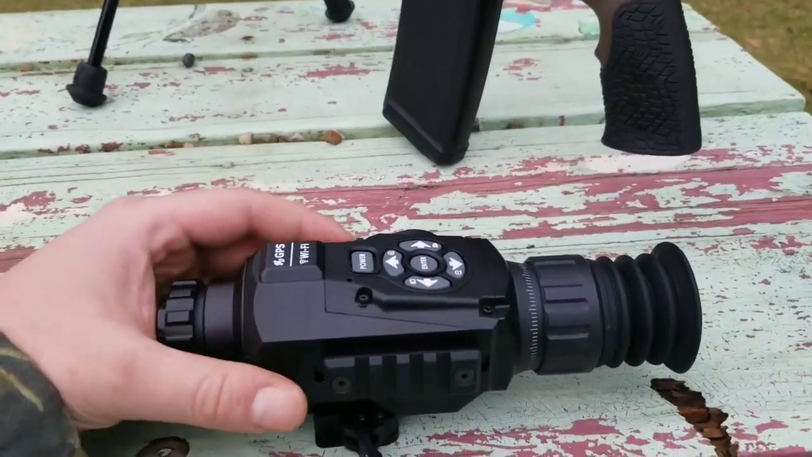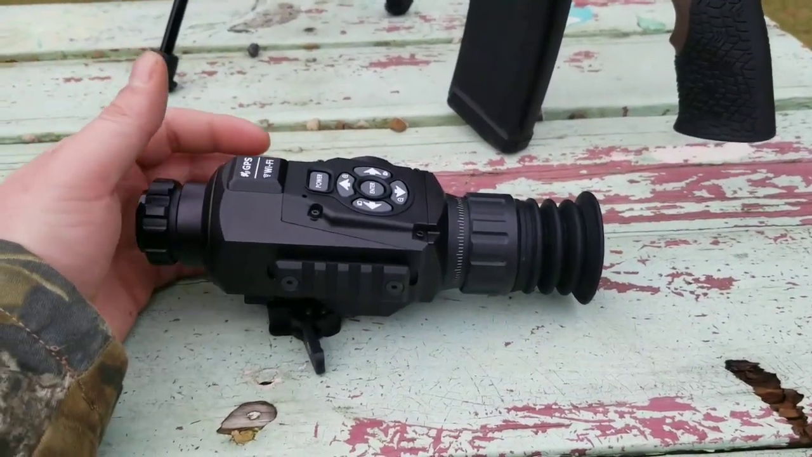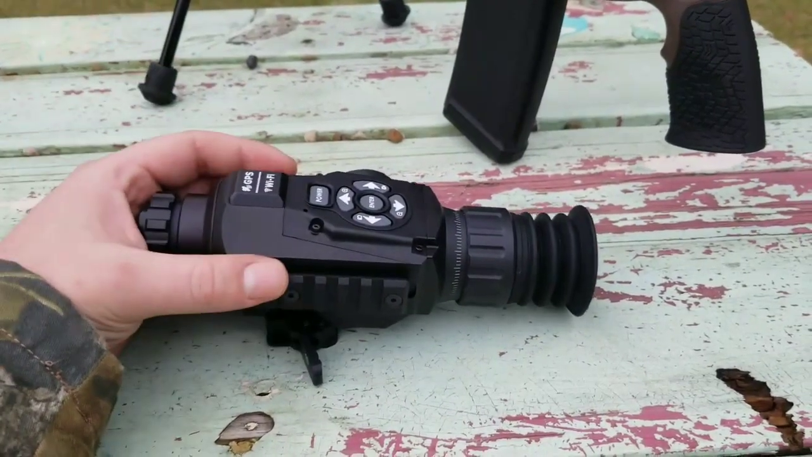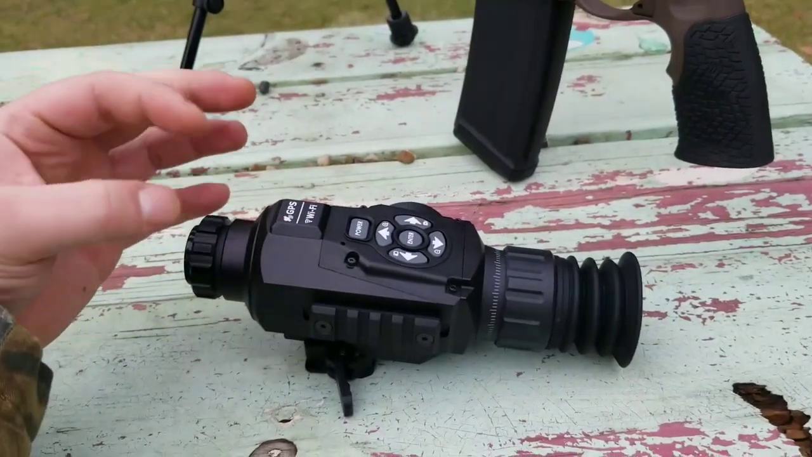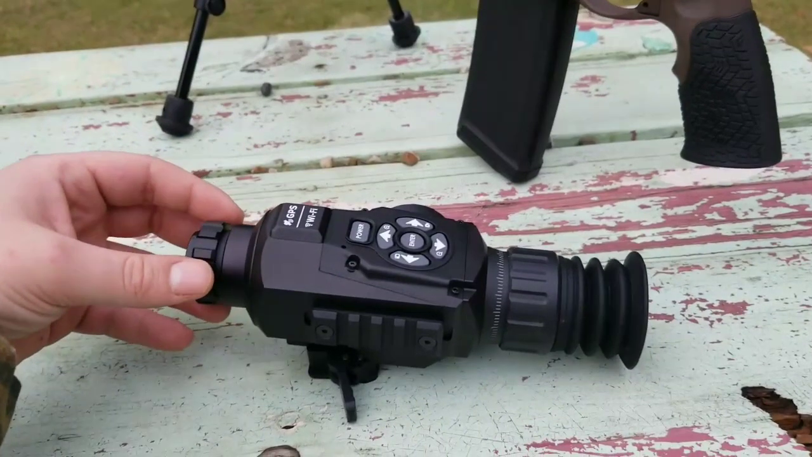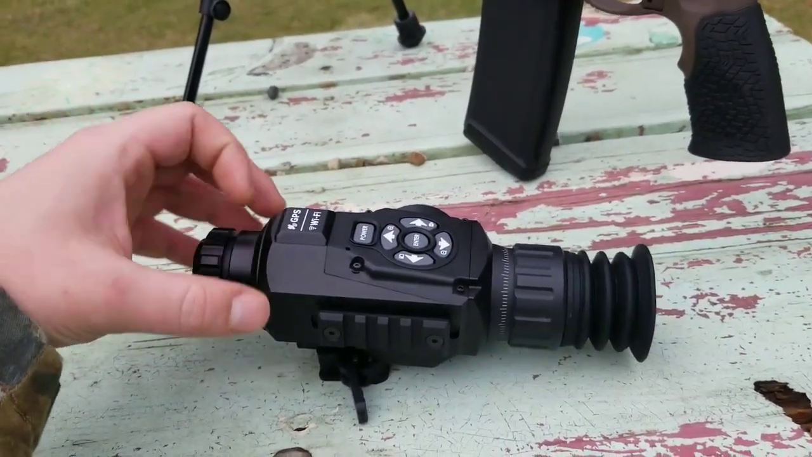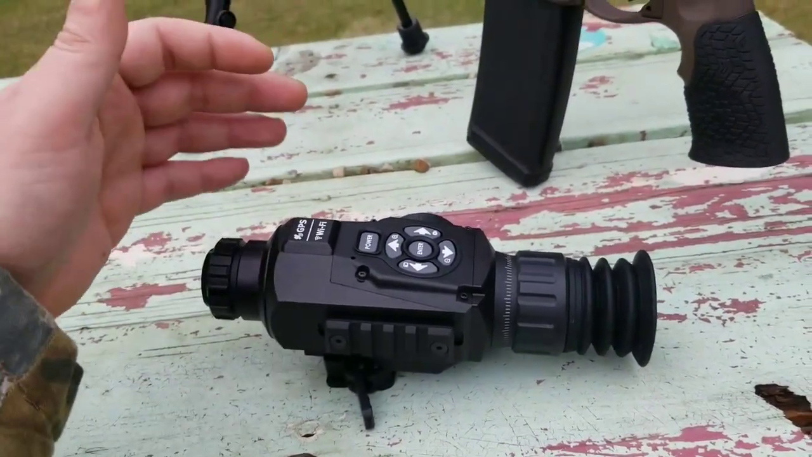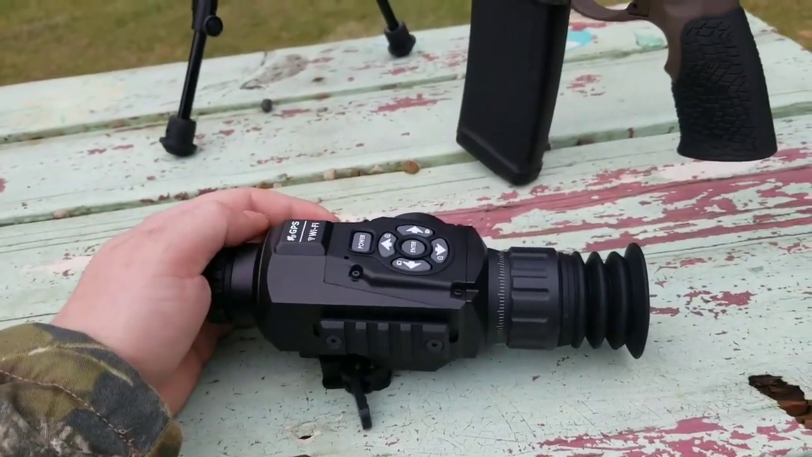And that's about it. Let me know what you guys think of it, if you think it's worth it, or if you have it, and what your experience has been with it. Like I said, the only con is the height, especially on an AR style rifle, and the focus goes out of focus after each shot. So I don't know if it's specific to this particular scope or if it's this model in general. I'm gonna have to get back with you guys and let you know. I'll pin it down in the comments after I've talked to the company and see what they have to say about it, and I'll let you guys know.